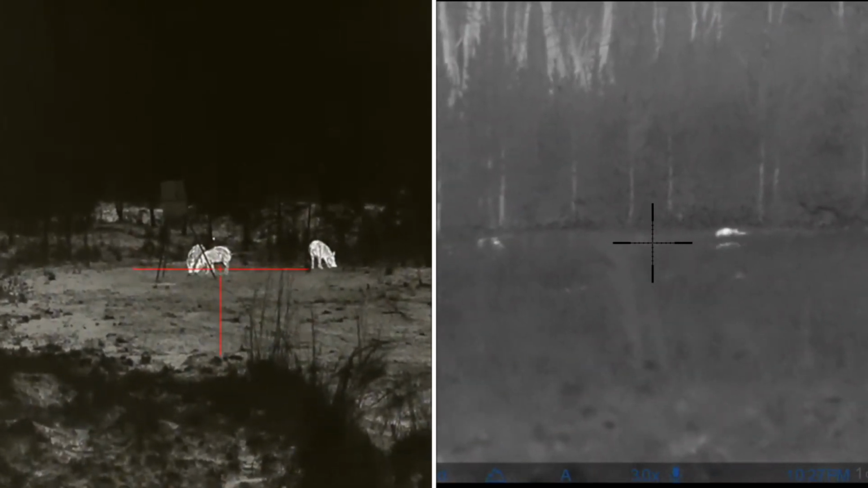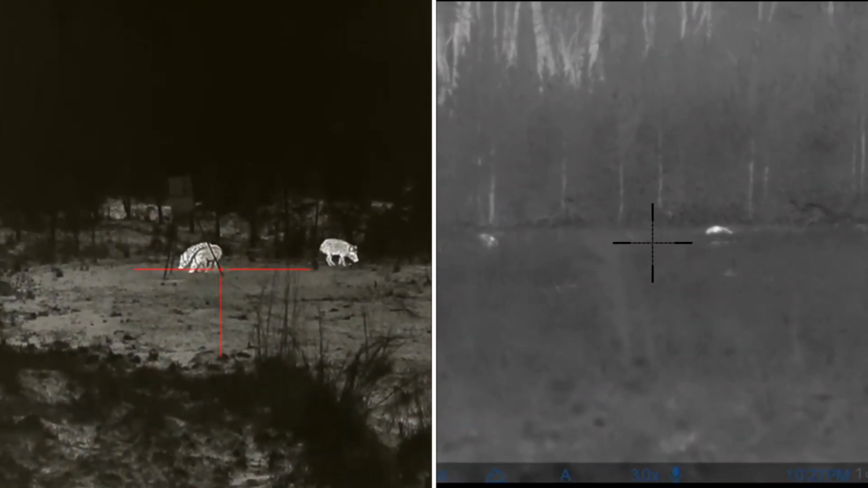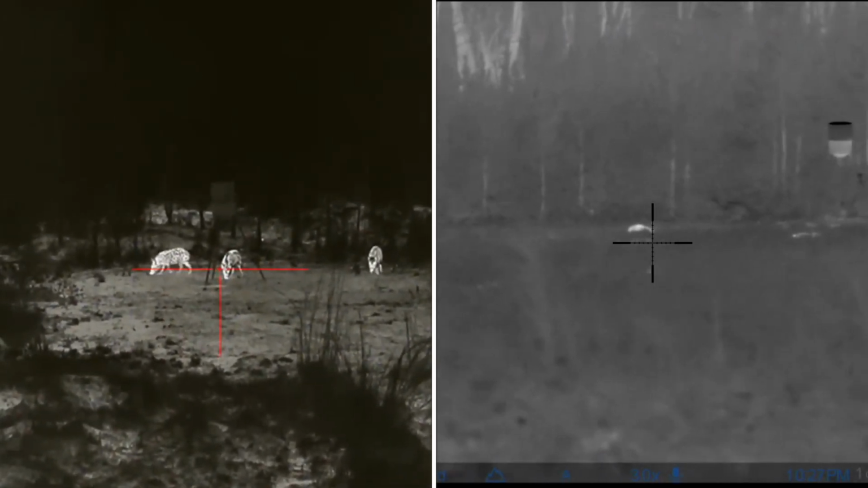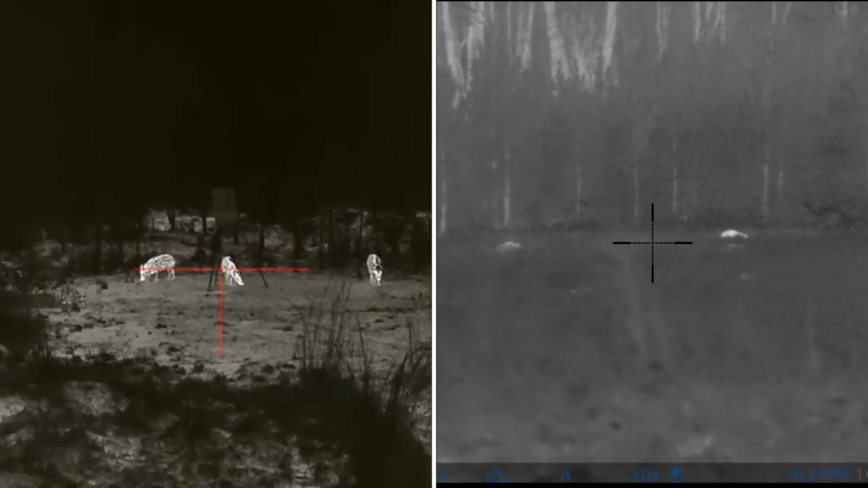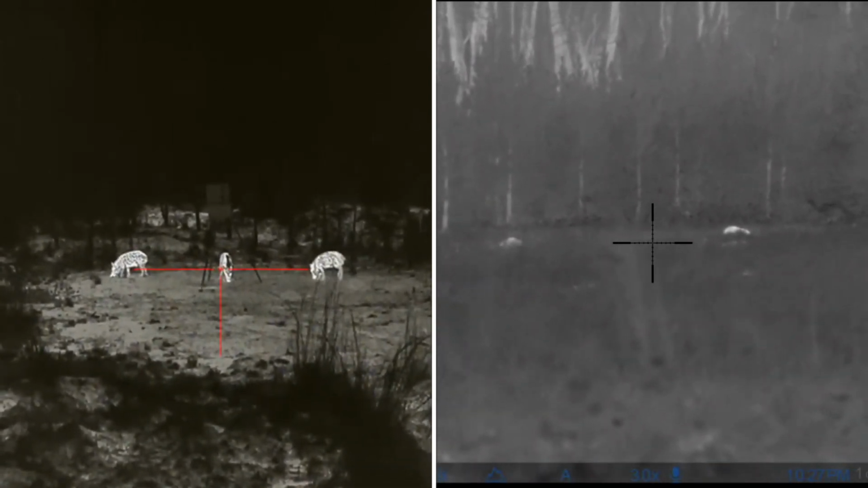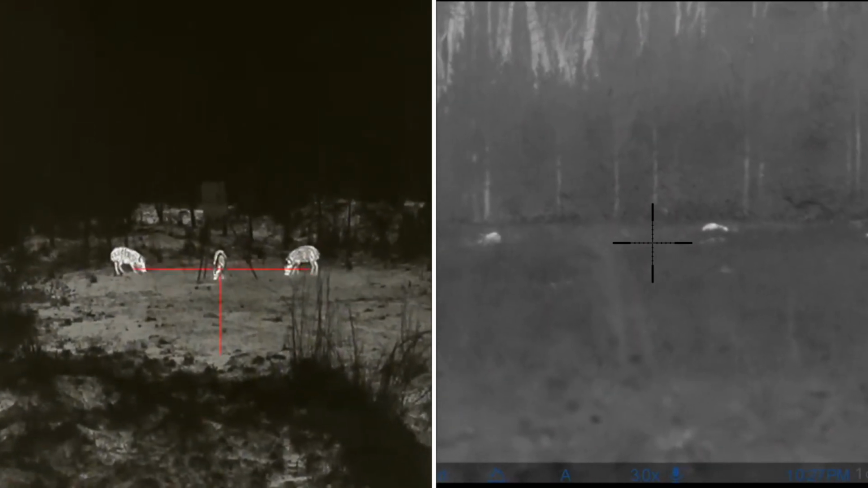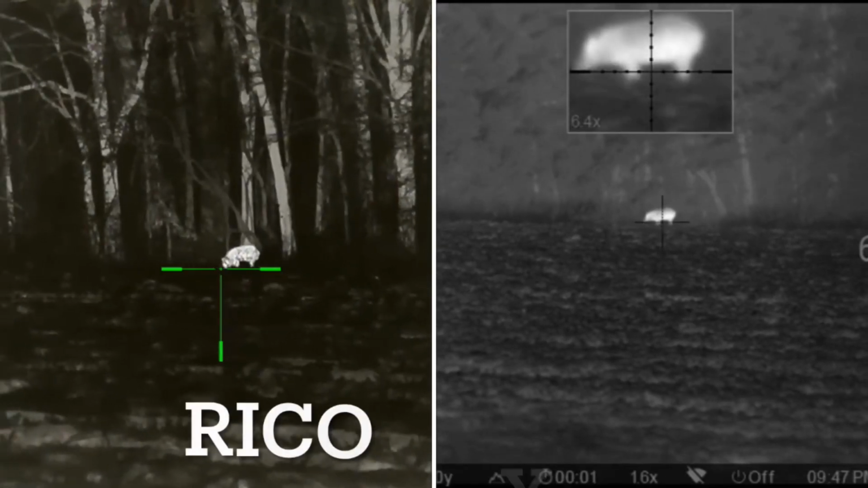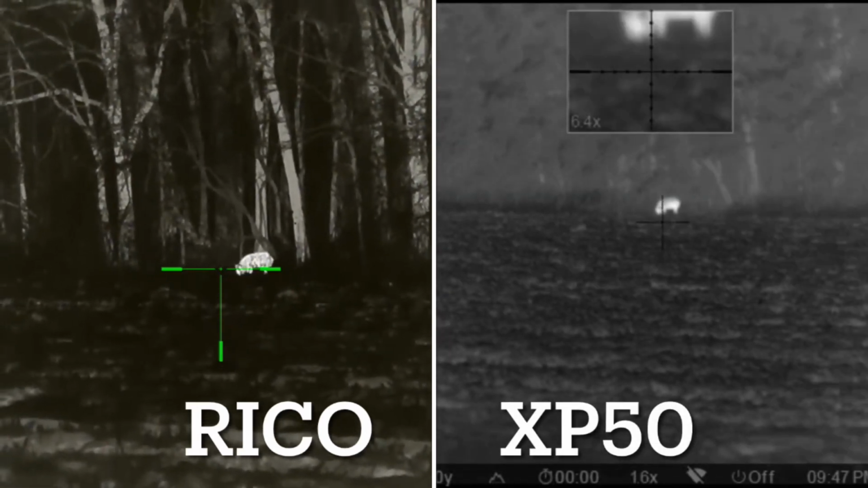But it could be me doing something wrong with the Rico settings. Right now I have it set to white hot, 3 brightness and 3 contrast. So I might have to play around with that a little bit. It might make that background pop a little more. You see, in this one, the background's popping a little bit more.